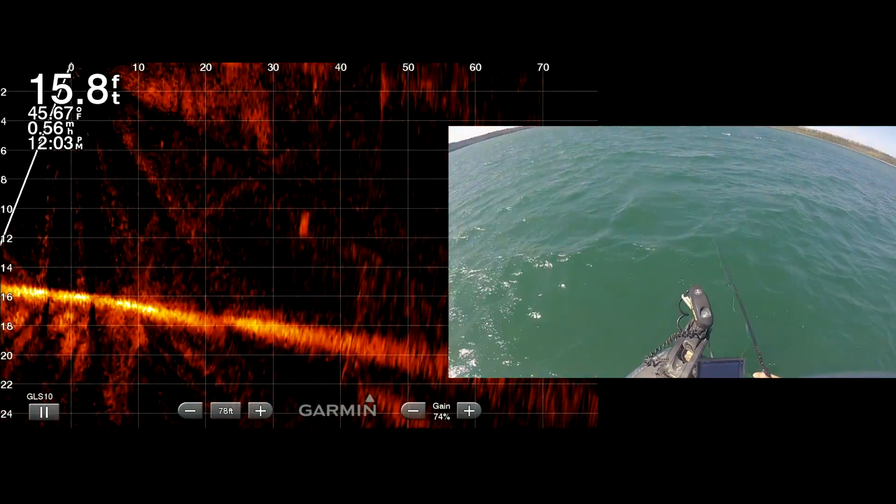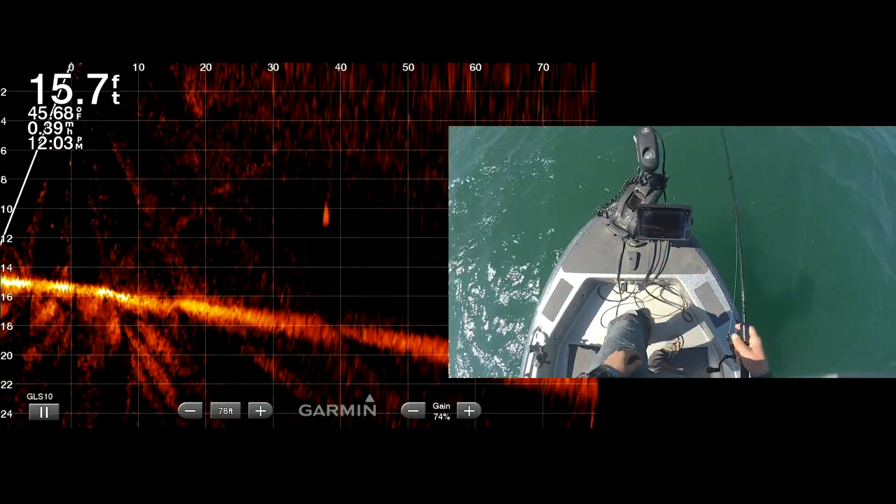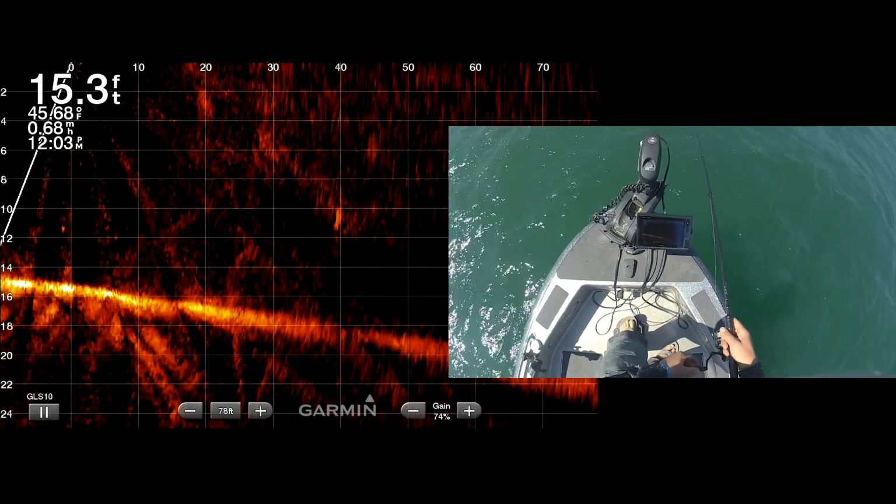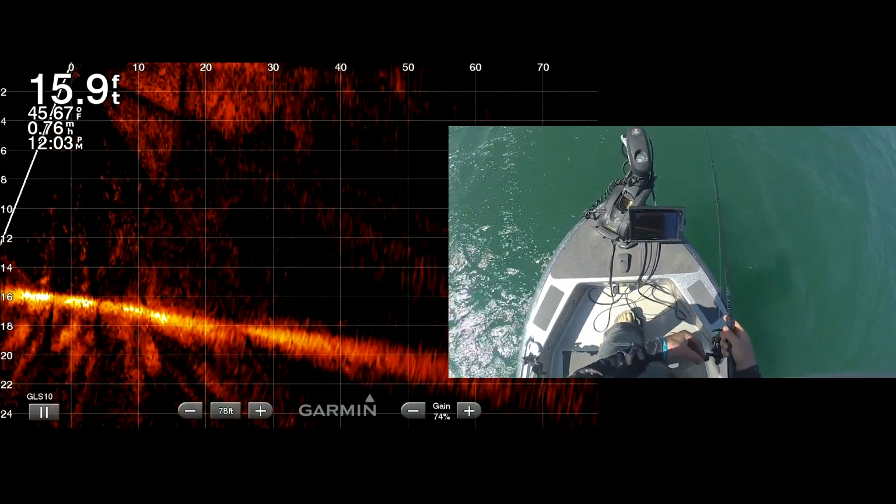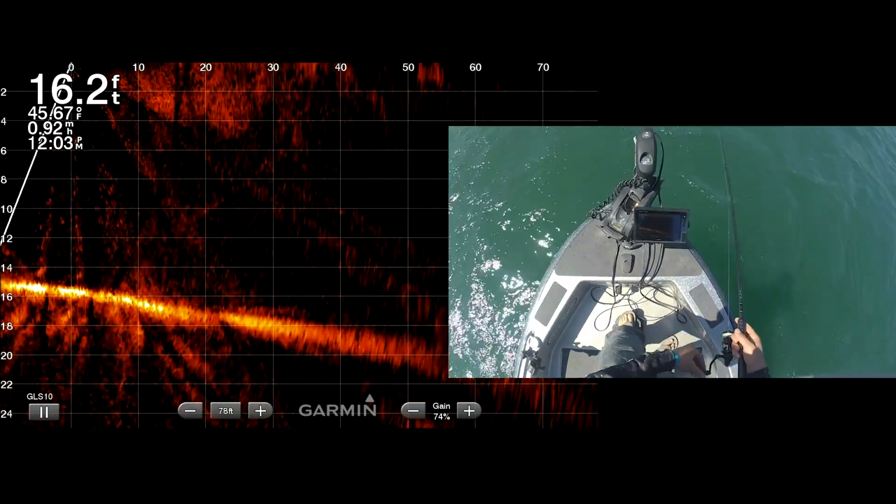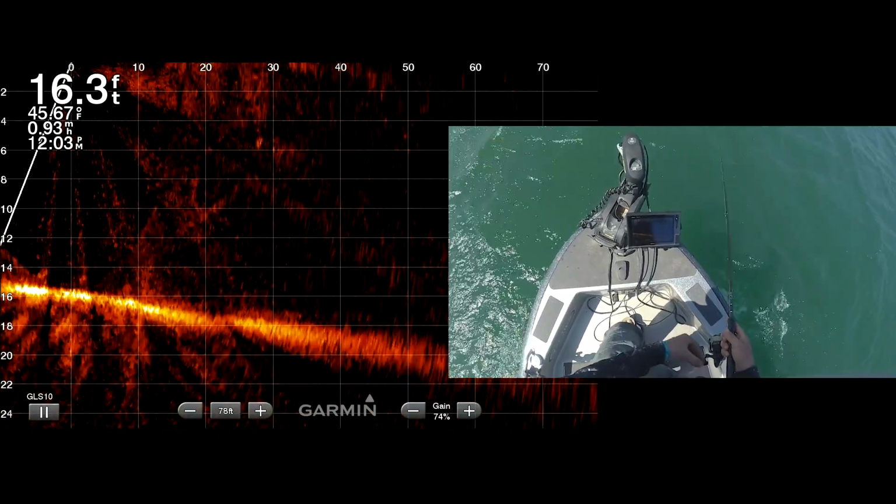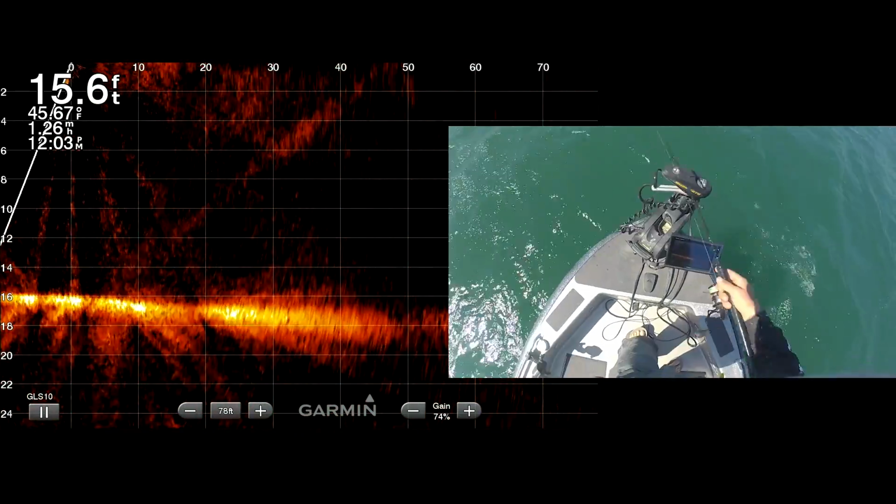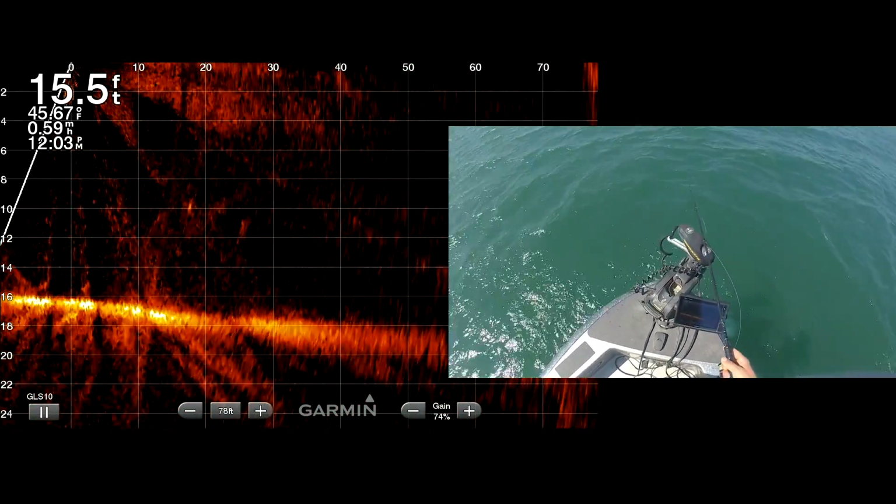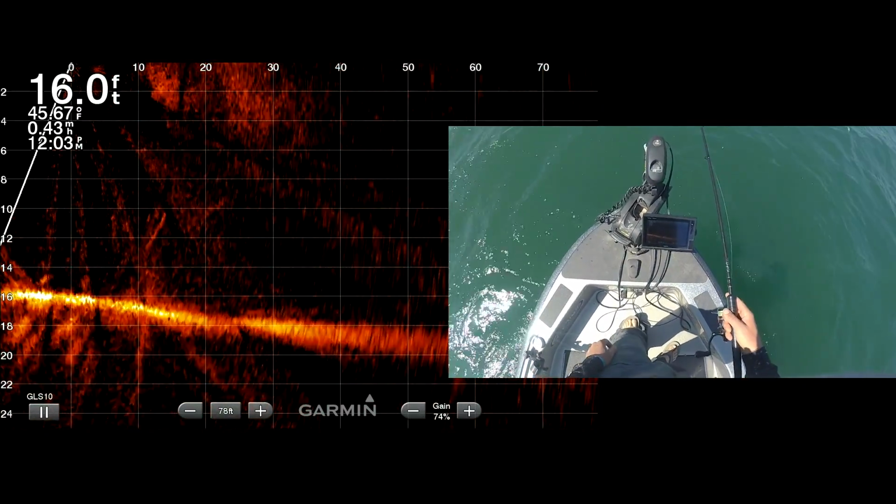Oh, hey little guy. You can swim. You can't run. You can't hide. 60 feet. From the back of the boat. I mean, 40 feet. Look at, he just chased my jig down. Do you see him shoot down? Yeah. Pretty sure he's flickering behind me. Yeah, he's definitely following it.